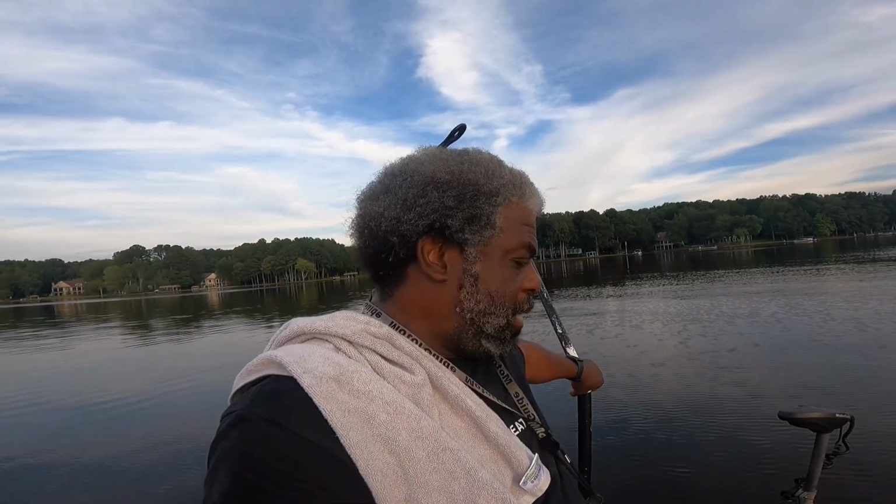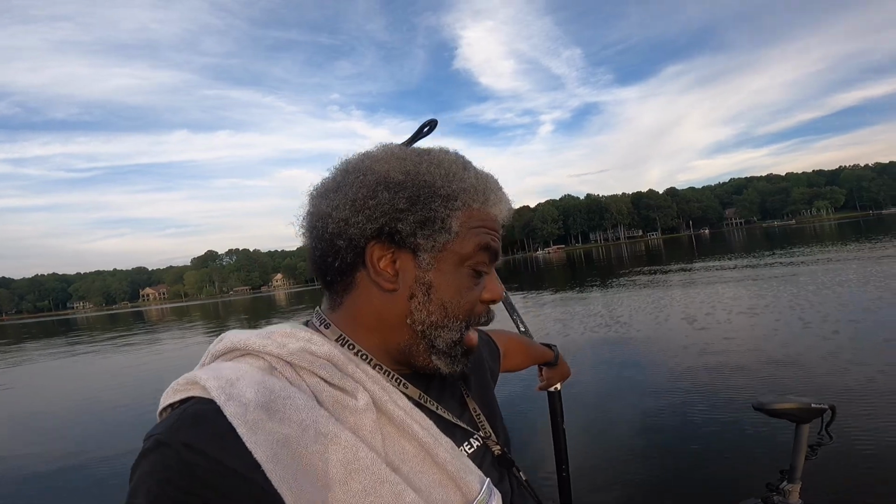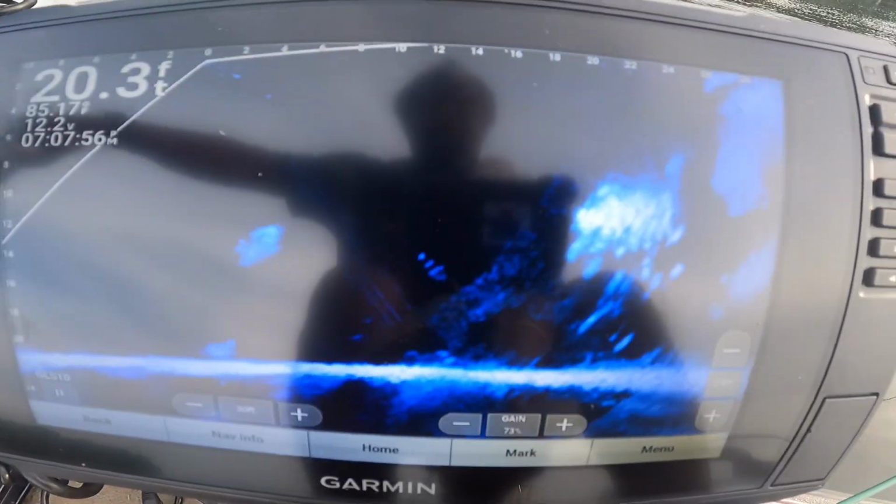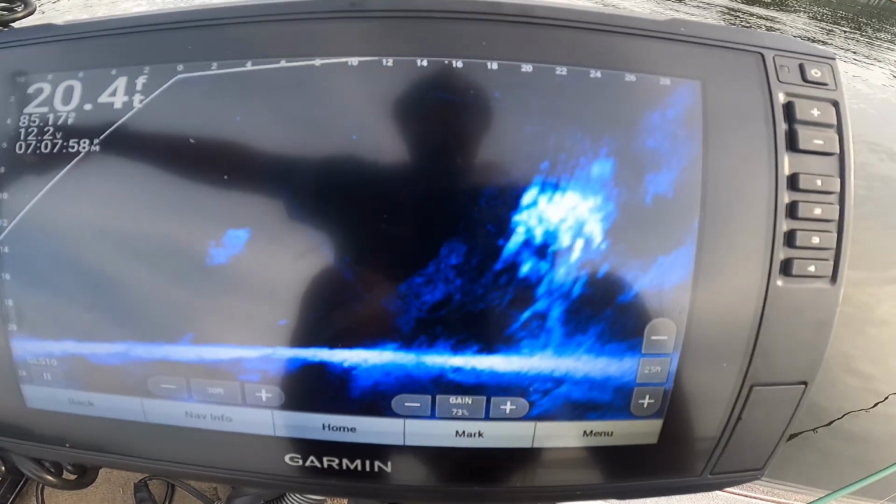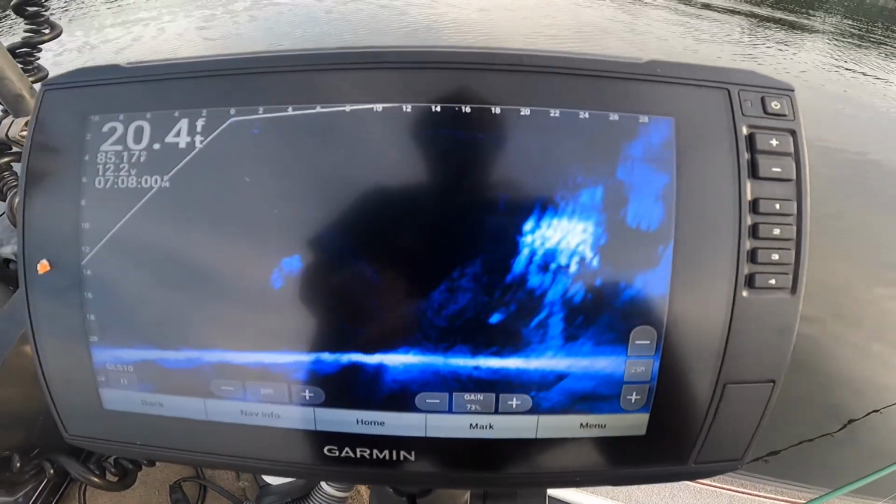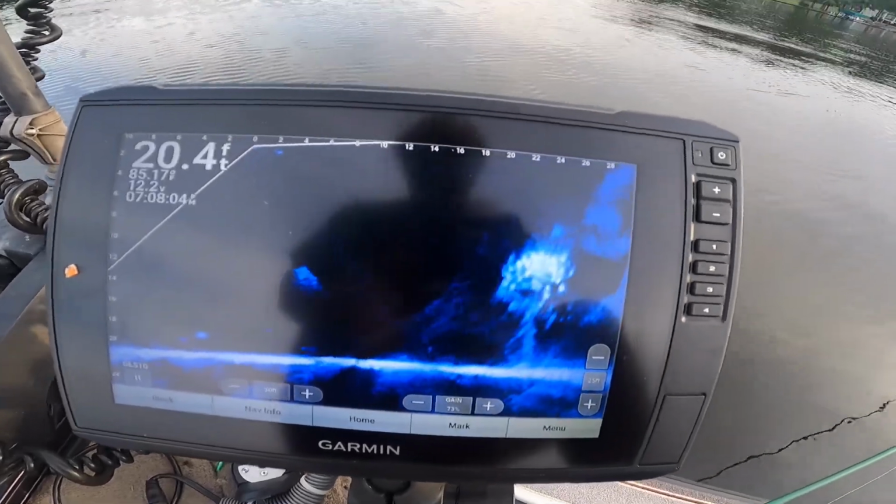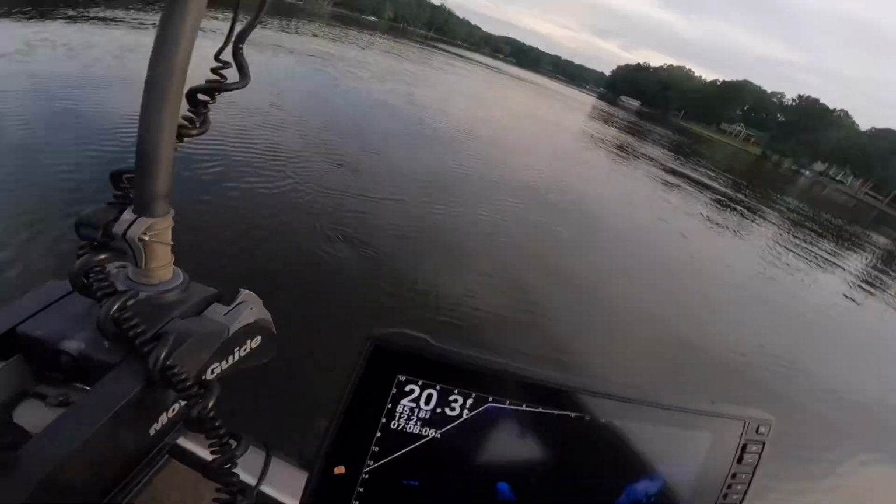All right, folks, let's take a look at what I'm about to start fishing. I pulled up on a nice tree that's got, now these look like big crappie. Them look like big fish in that tree right there. So I'm going to go ahead and see if I can get the boat positioned right to where I can cast at them relatively easily without spooking those fish. I'm going to go ahead and hook this up right here.